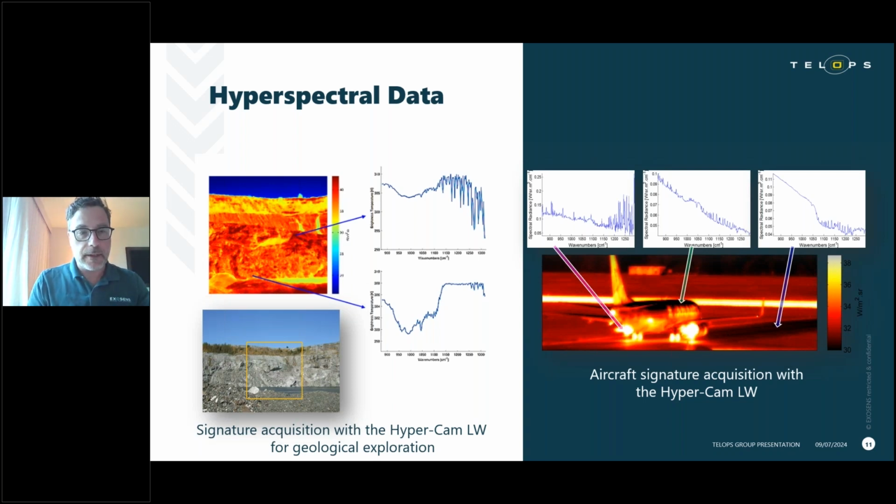But if you click on a single pixel, you have the corresponding spectrum. Like here on the left, we have a mine face that we've imaged. So on the top, you have the infrared imagery, and on the bottom, you have the corresponding visible imagery. And if I click on here, I selected 2 different pixels, and you can see the kind of data that it produces. It's very different. It's based on the material that a pixel corresponds to. So different materials have very different signatures, and that's exactly what we see here.